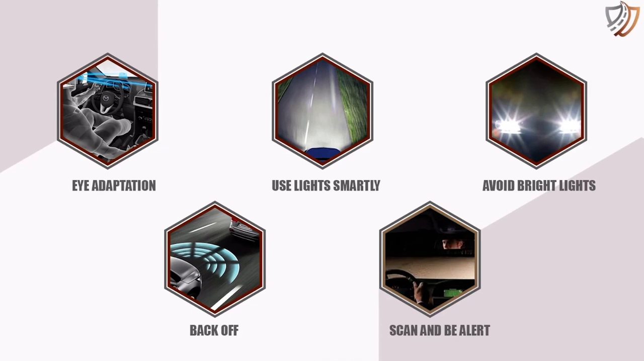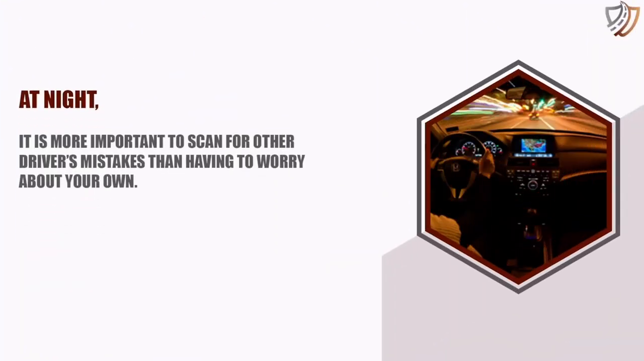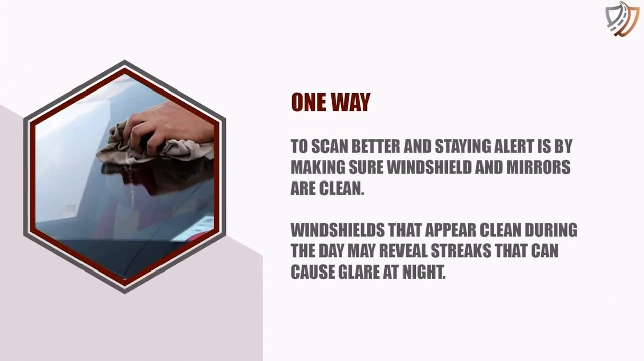Scan and be alert. The best way to avoid an incident at night is to be watching for lights and movements. Motorists can stay alert by checking mirrors regularly to be aware of the surroundings. At night, it is more important to scan for other drivers' mistakes than having to worry about your own. One way to scan better and stay alert is by making sure windshield and mirrors are clean. Windshields that appear clean during the day may reveal streaks that can cause glare at night.